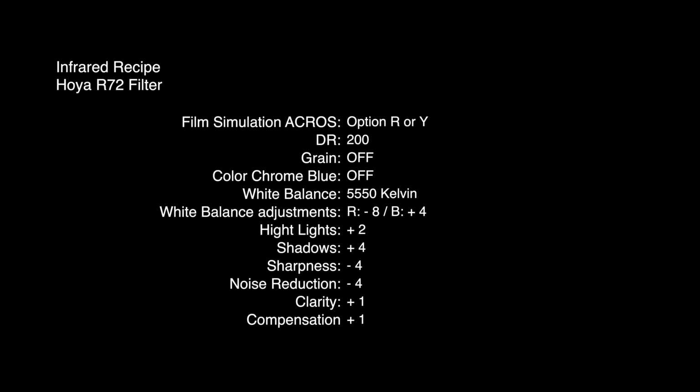Dynamic range plus 200, grain off, color chrome blue off, so if you don't have it, don't worry. White balance, 5,550 Kelvin with an adjustment of red -8, blue +4, highlights +2, shadows +4, sharpen -4, noise reduction -4, clarity +1, and you should compensate with 1 stop, okay?